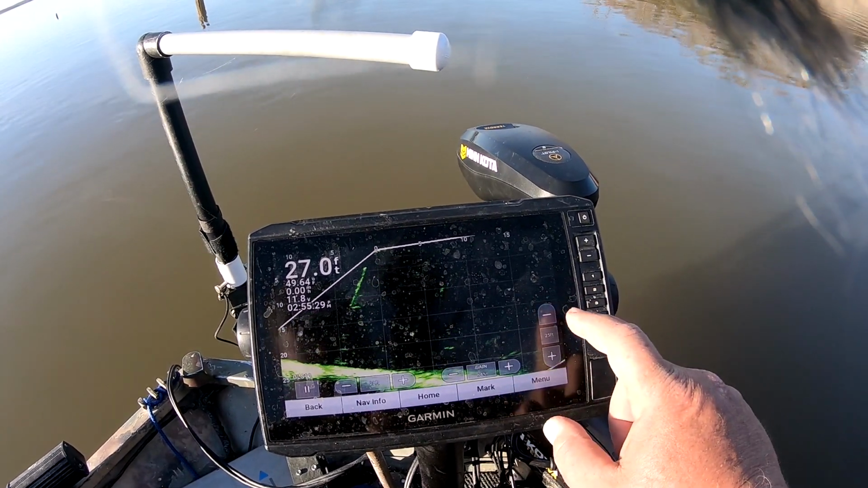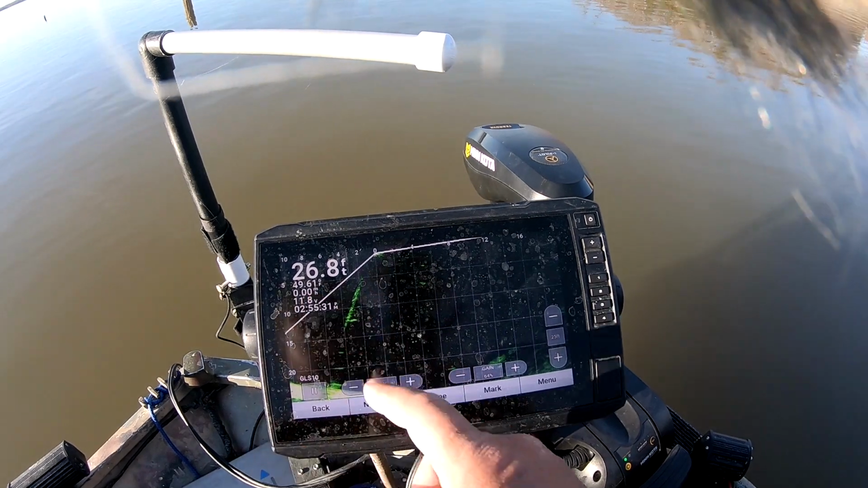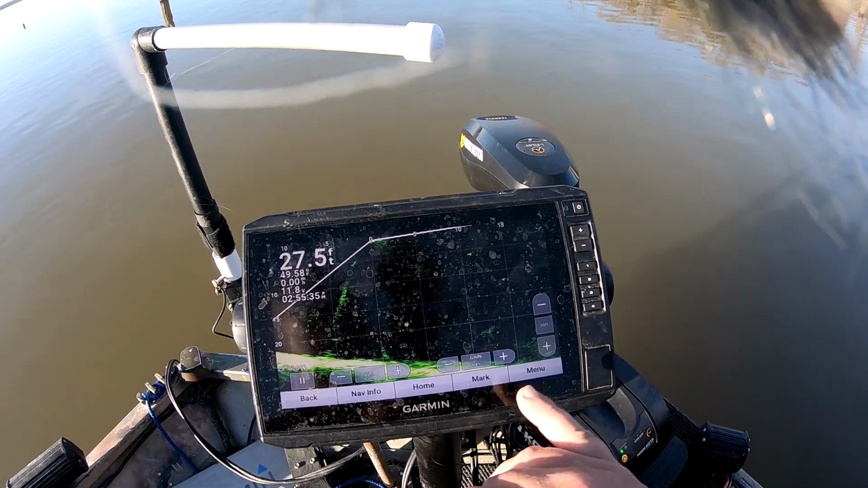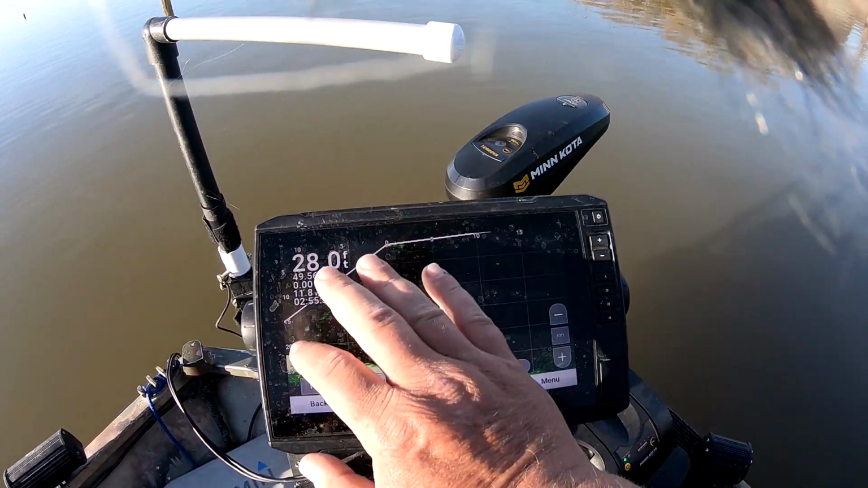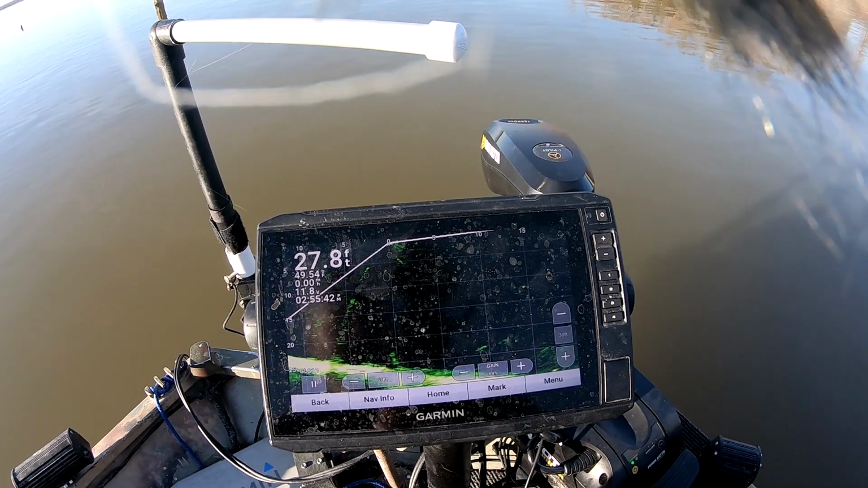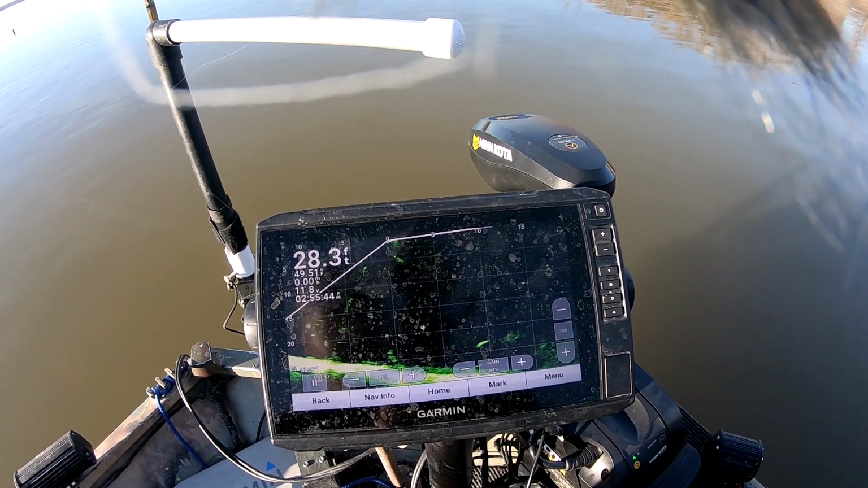So I usually just do it, that's 25 foot, we're in 26 foot of water. You can still see it over here a little bit. So if I was actually fishing this, I'd go 30. That gives me my whole screen is what it does. I use the grid overlay on mine just so I know how far away it is from the boat.